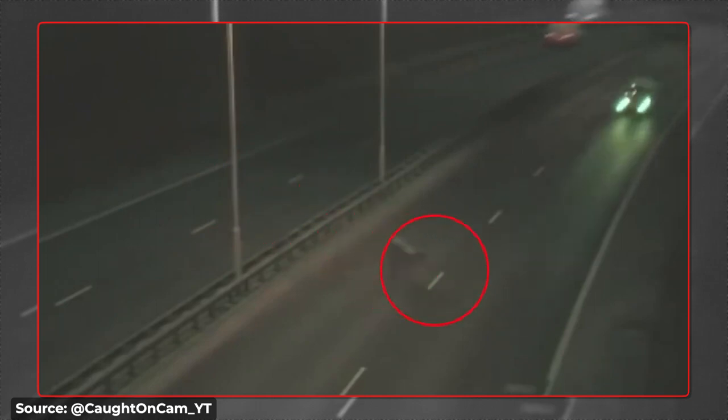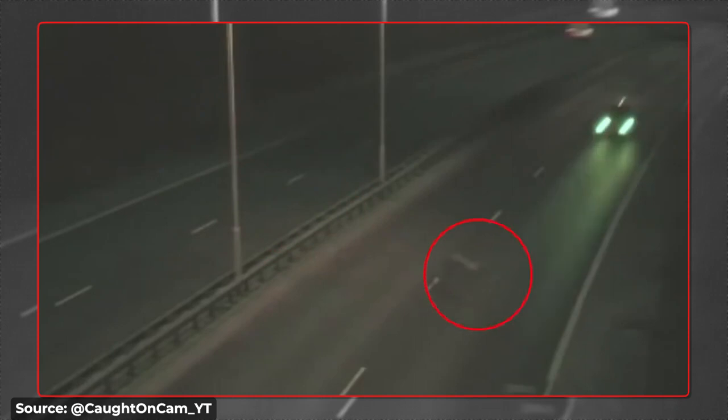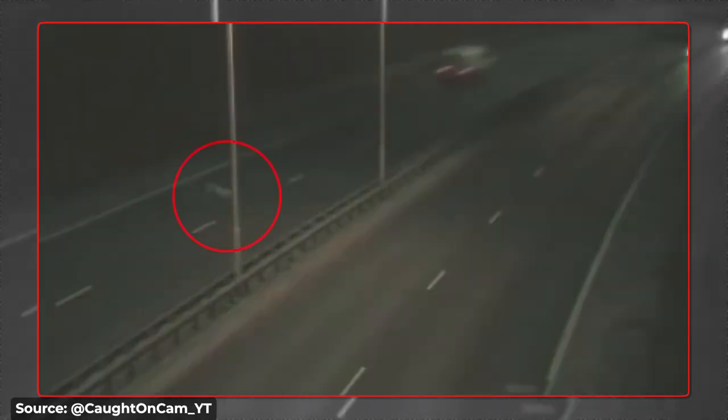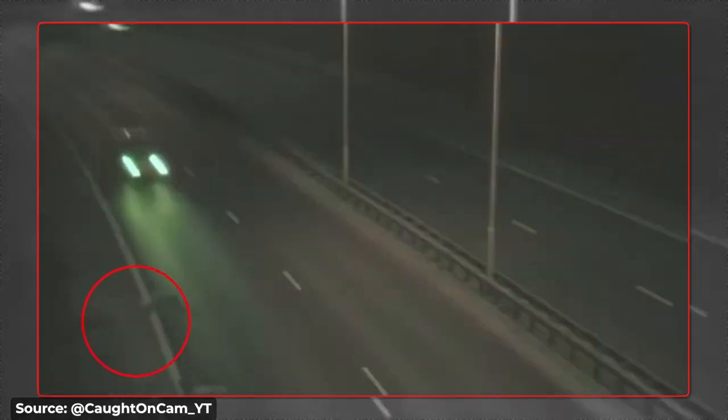One thing's for sure, we're going to need some heavy-duty wildlife experts to get to the bottom of this mystery. In the meantime, keep your eyes peeled and your wits about you. You never know what kind of strange and otherworldly beings might be lurking out there on the open road.